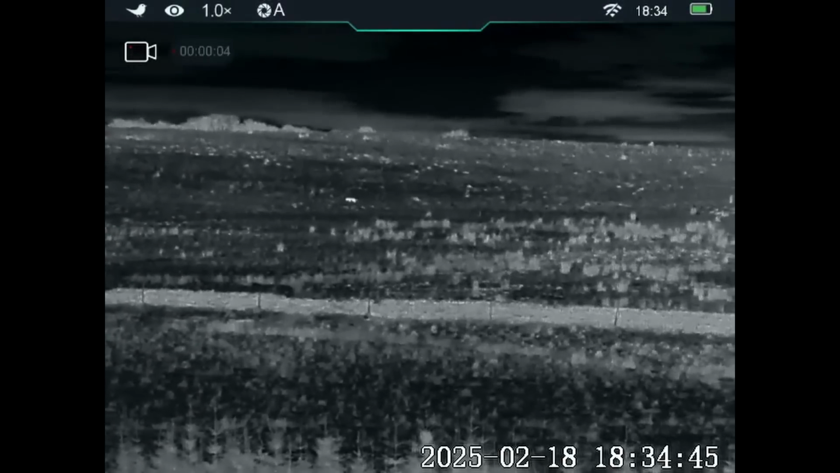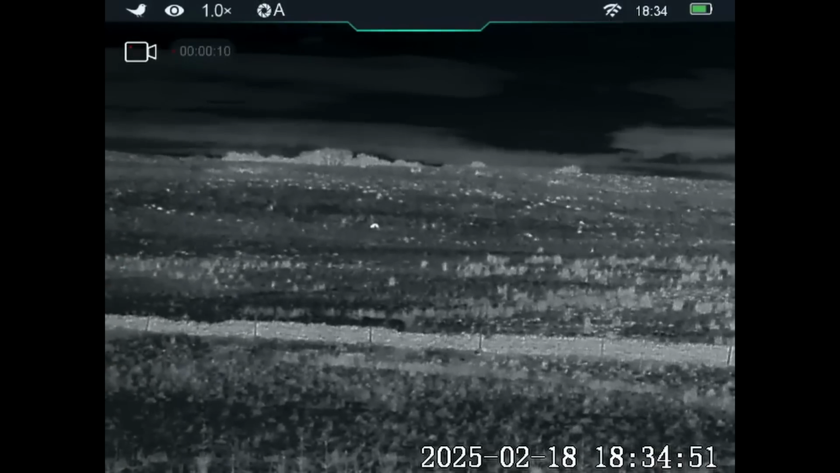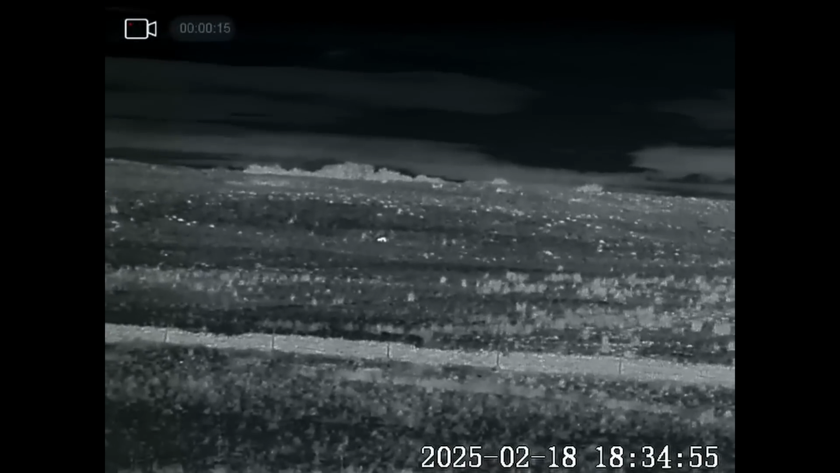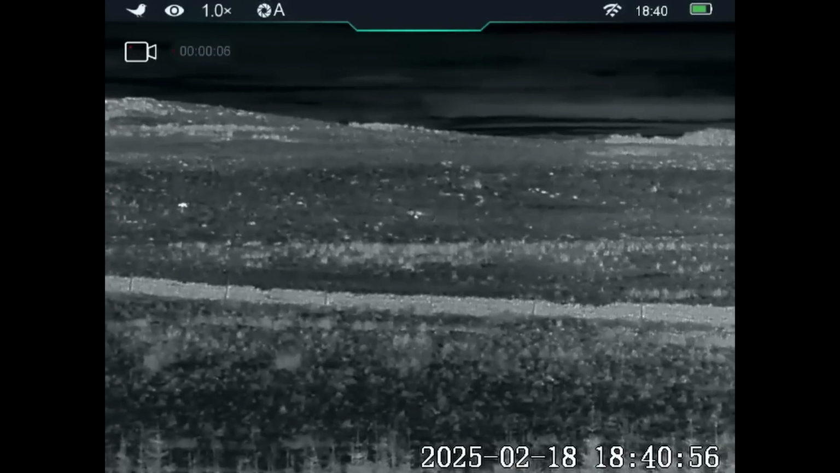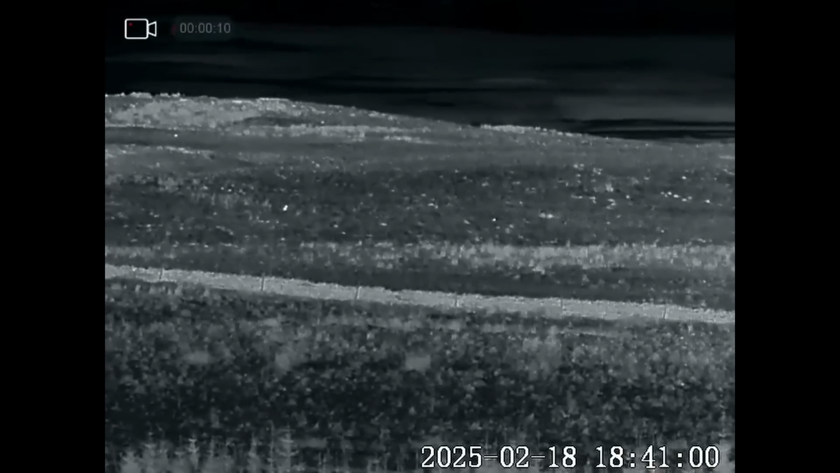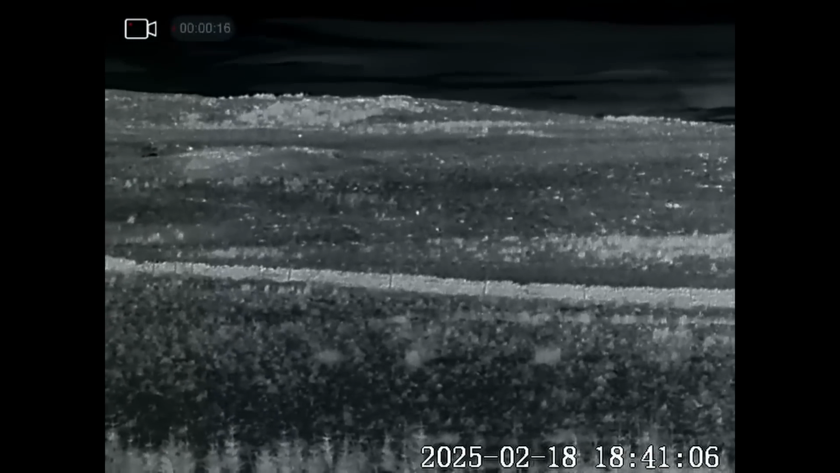Right, well this is no badger, this is a fox. First one of the night. Keep an eye on this one, see if it makes its way down. There, just off the middle of the picture, you can see there's a tawny owl making its way up. And the fox started running down towards where it was.